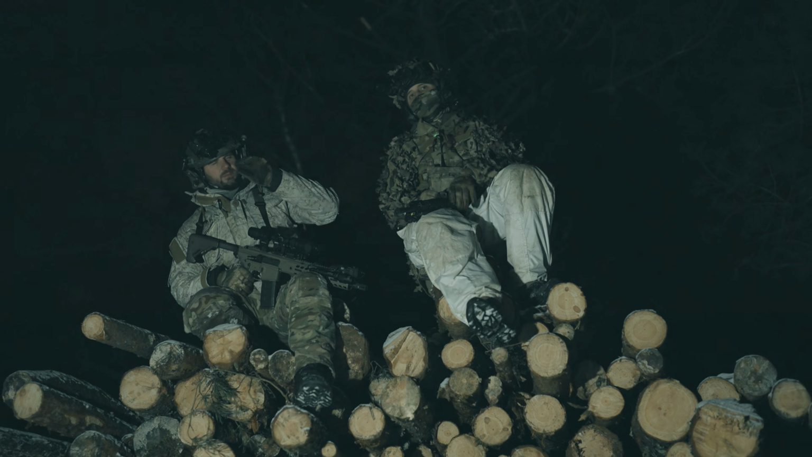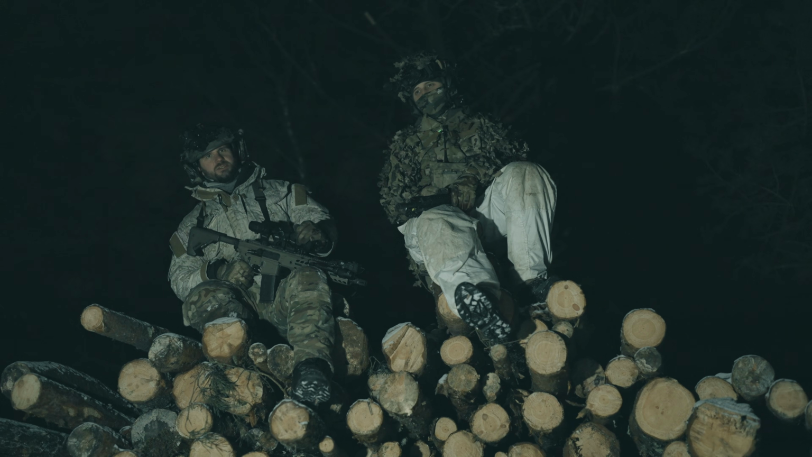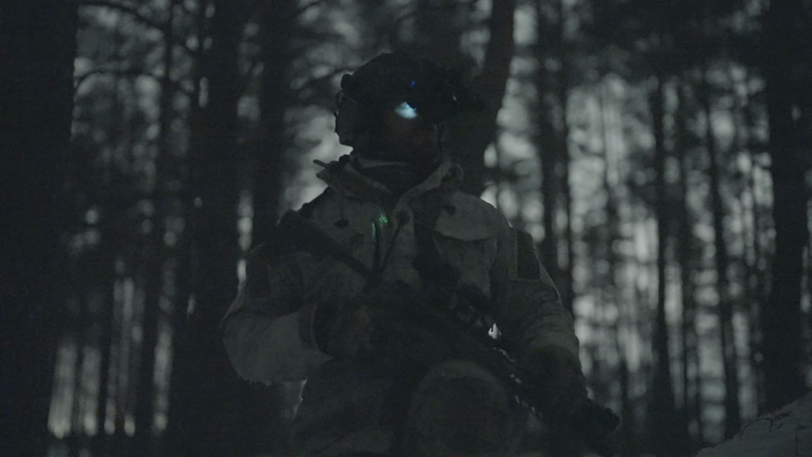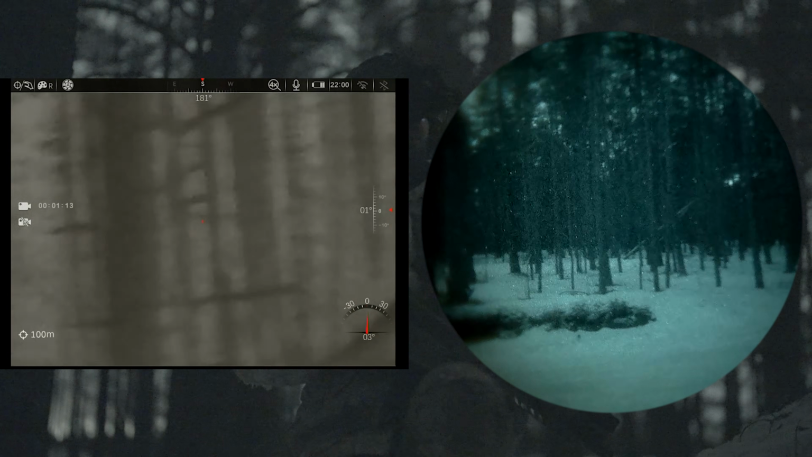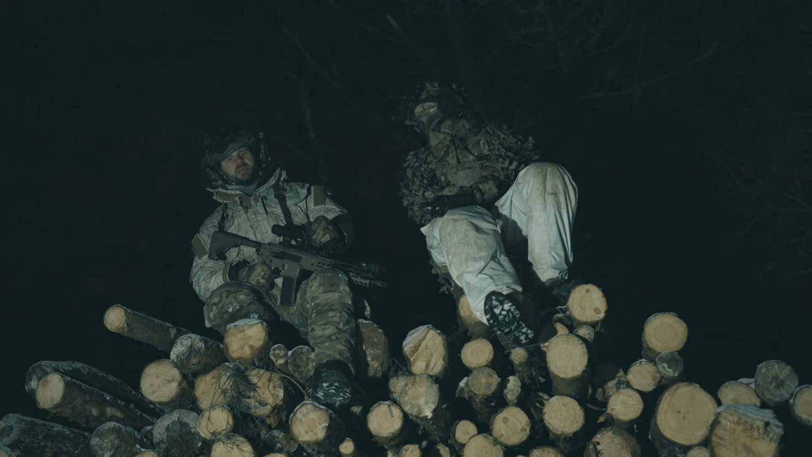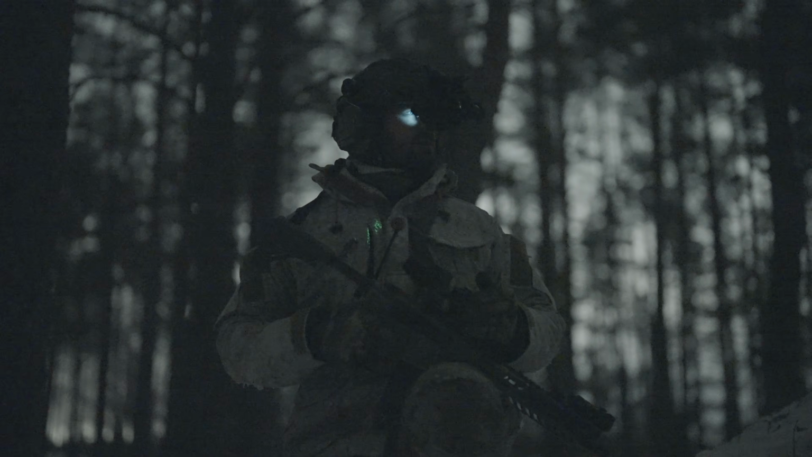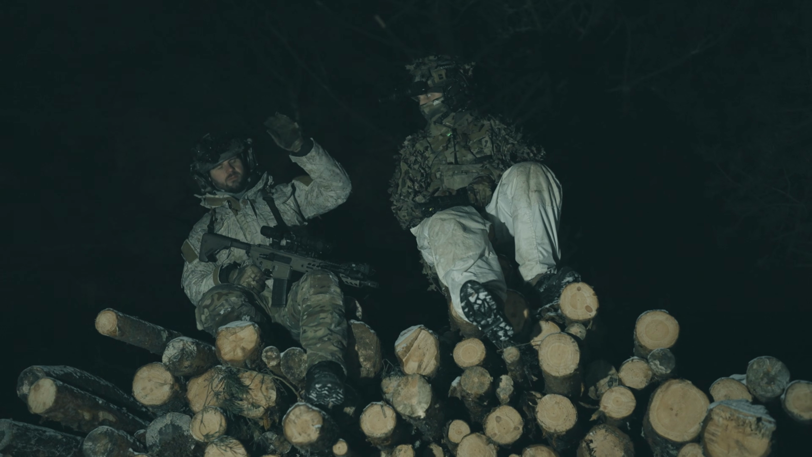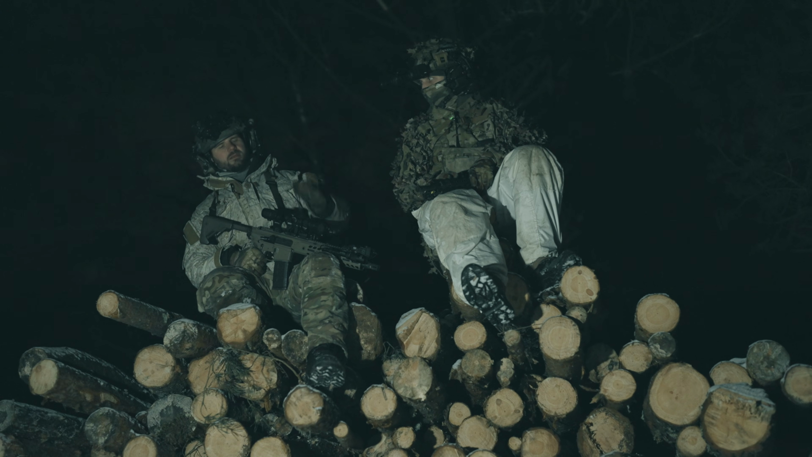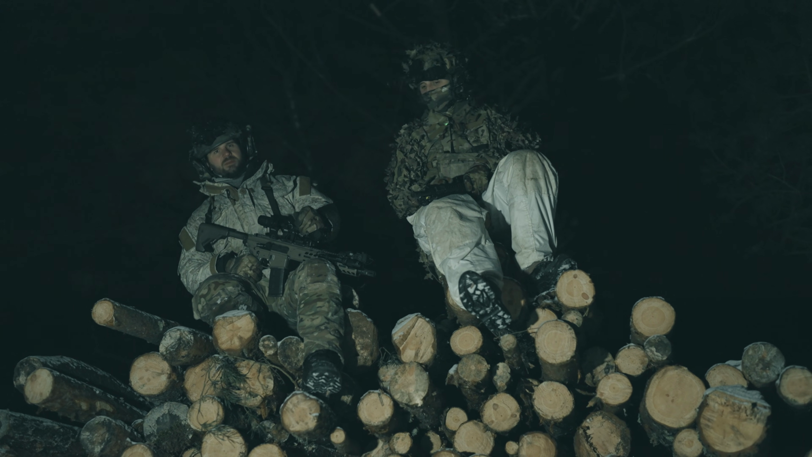The last scenario where I was static is the ideal use case for the thermal, because you can really slow down and slowly scan your whole sector, and there's really nothing that can sneak up on you. If there's a mouse walking towards you, you can spot it. You have one guy on post with this, can see the enemy from a far distance, he can alert everyone, others can get ready, he can tell them the direction, distance, and then everyone can be ready for the fight.